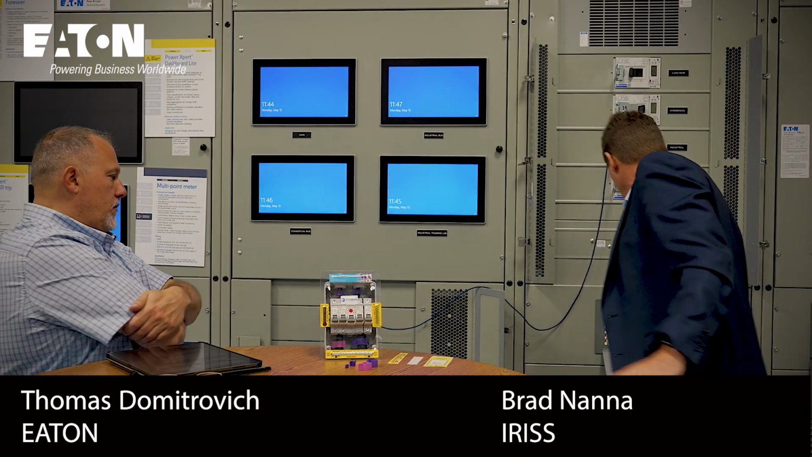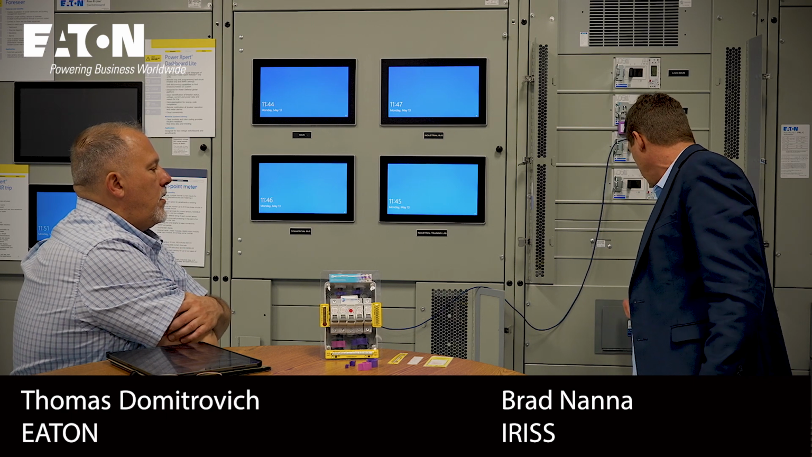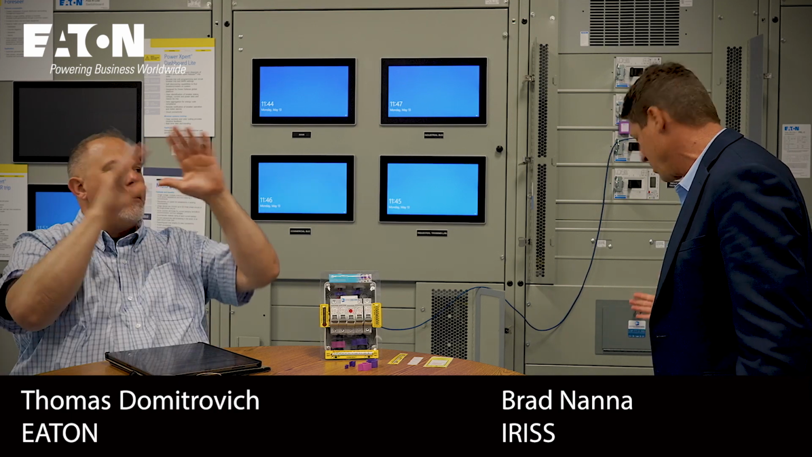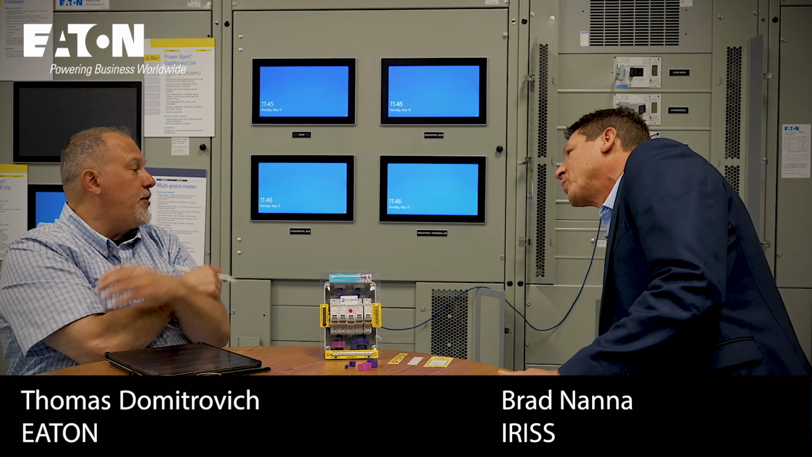Because we ask the question all the time, what happens if you violate the UL requirements of the switchboard design? Oh, so because it's metal clad, you're cutting in, but we're actually replacing it with more metal than what was there. Okay, so your strength is still there.